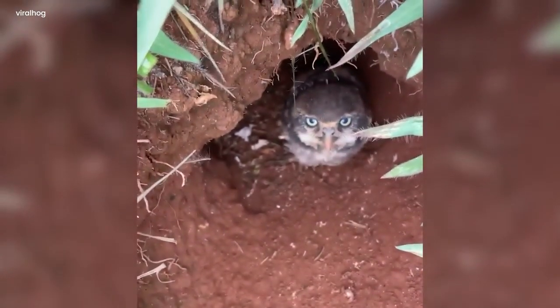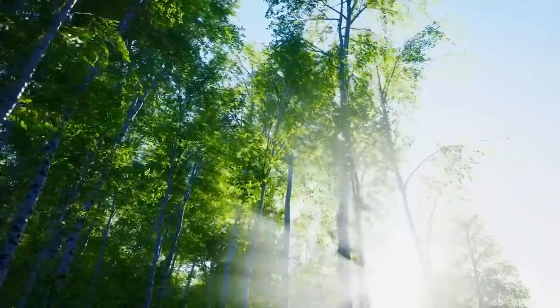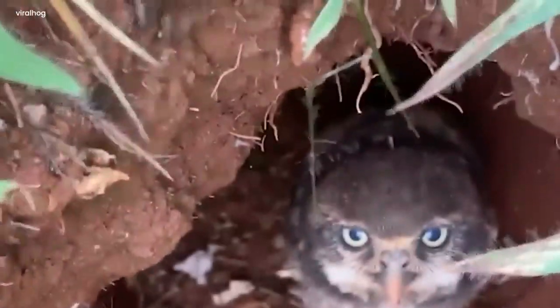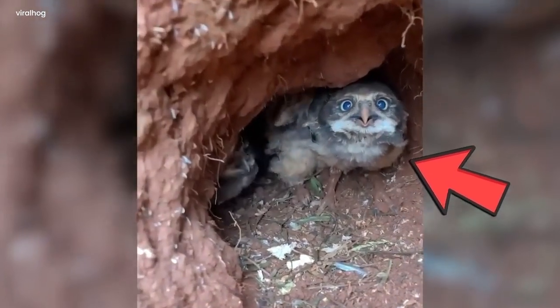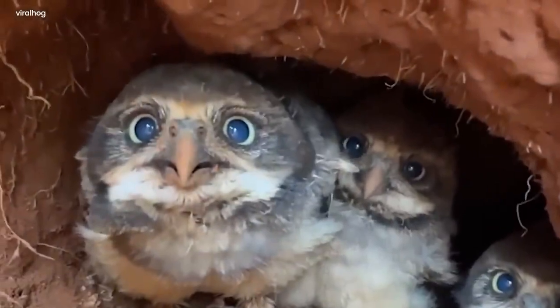Owl chicks. One sunny day on the farm, a camera person sneaked through the fields, excited to see some special guests. Baby burrowing owls. With a camera in hand, they carefully approached the owls' homes, like they were stepping into a secret world. When they peeked inside, the little fluffy owls looked right back with big, curious eyes.